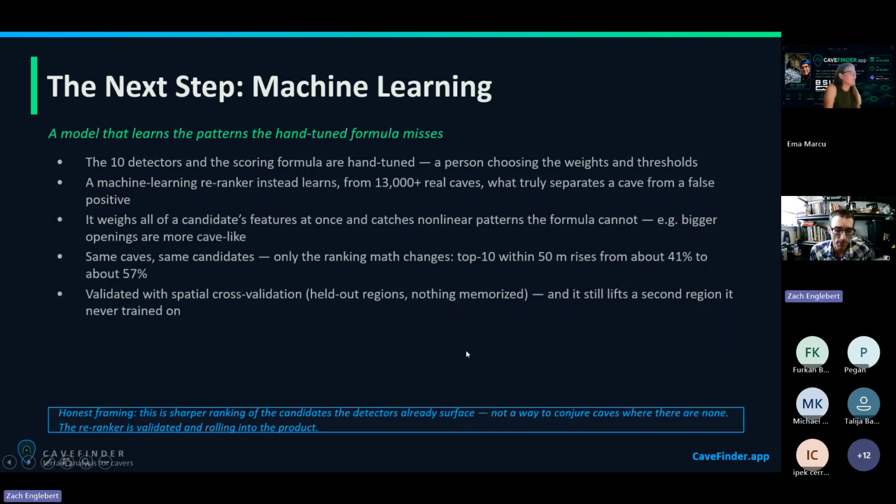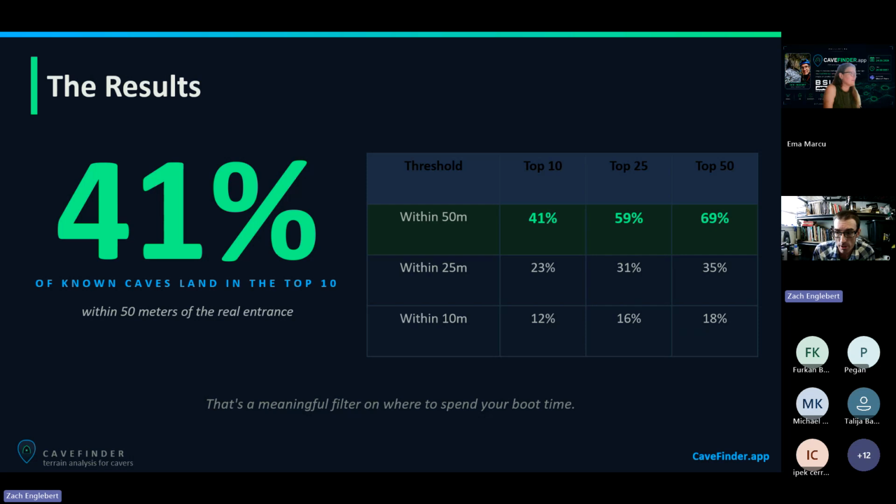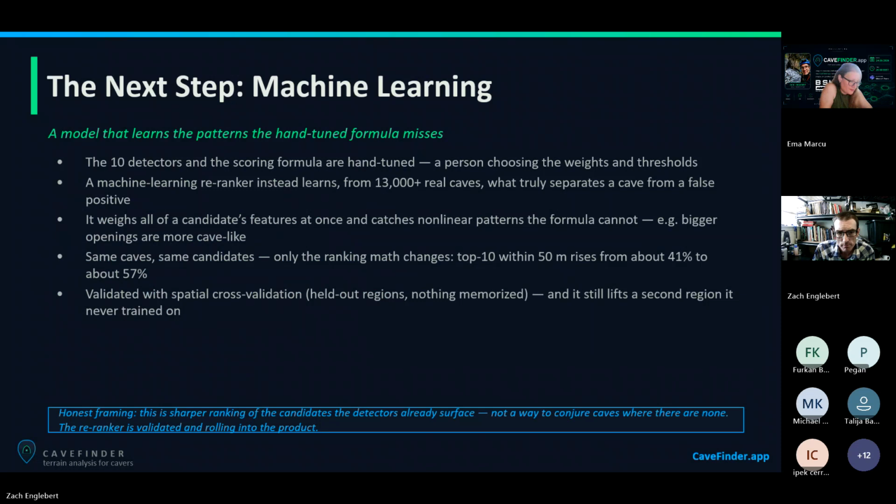So these numbers are actually outdated. These numbers are what is live on the CaveFinder app right now if you use CaveFinder. But I've been working on CaveFinder a lot since then, and the new accuracy and precision numbers are a lot better than this. I'm still testing it. I have some users testing it just to make sure it's working well before I launch it to the actual CaveFinder app.